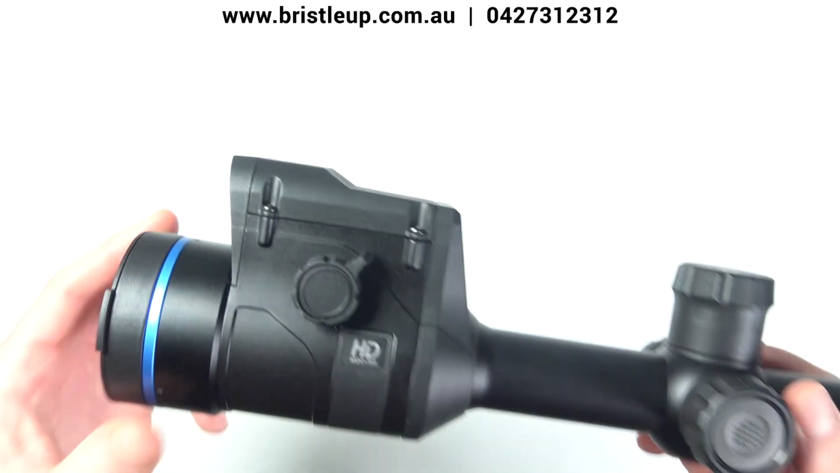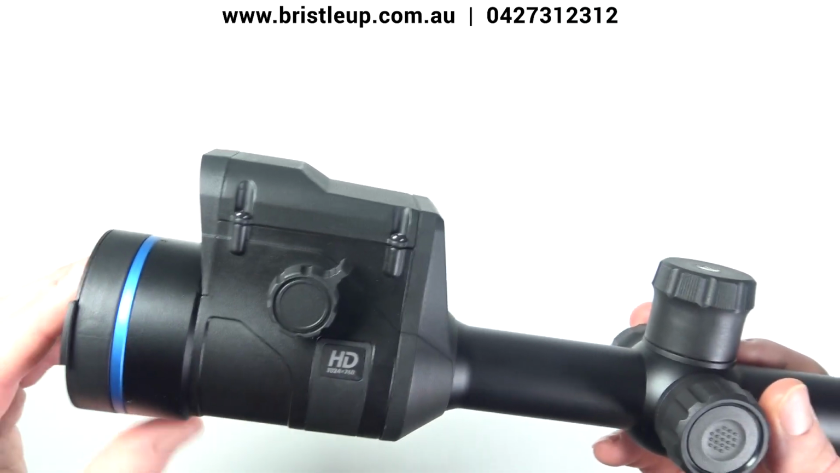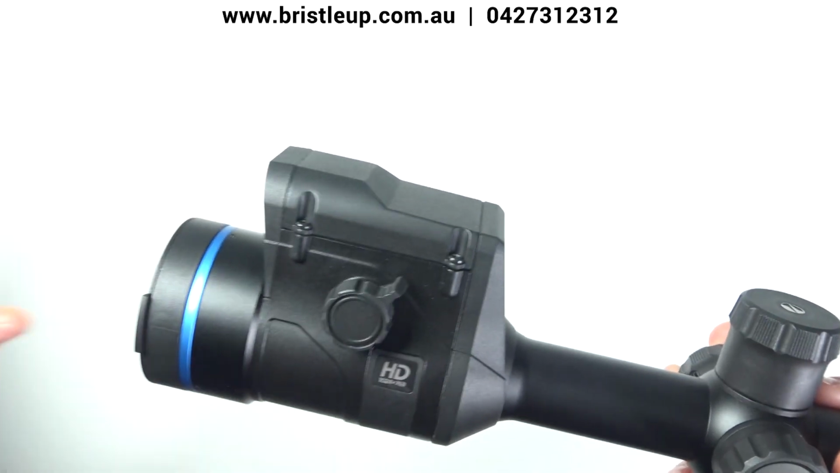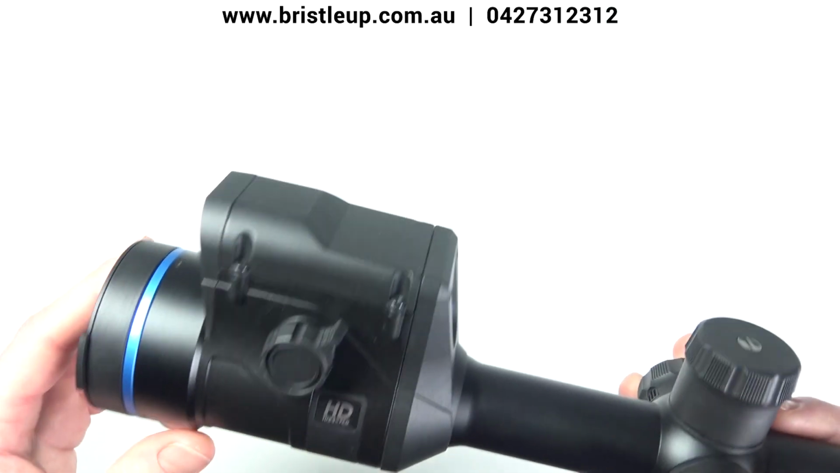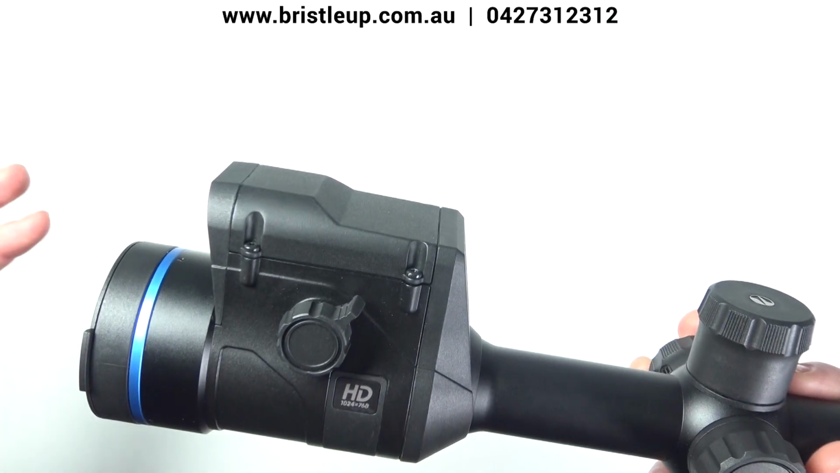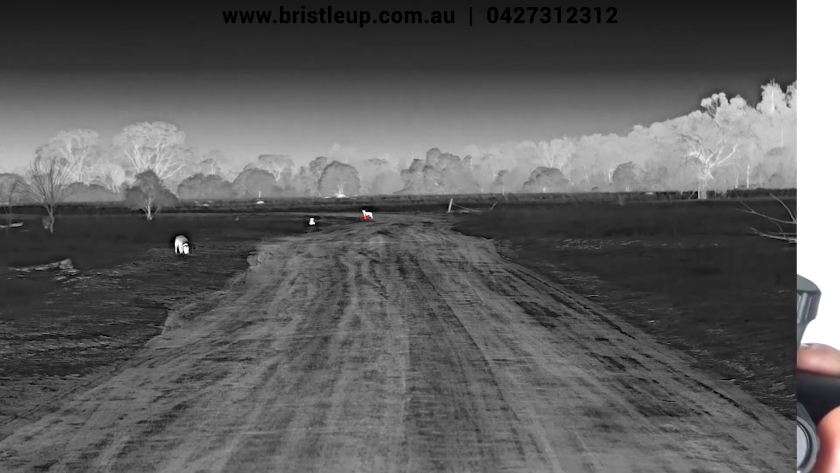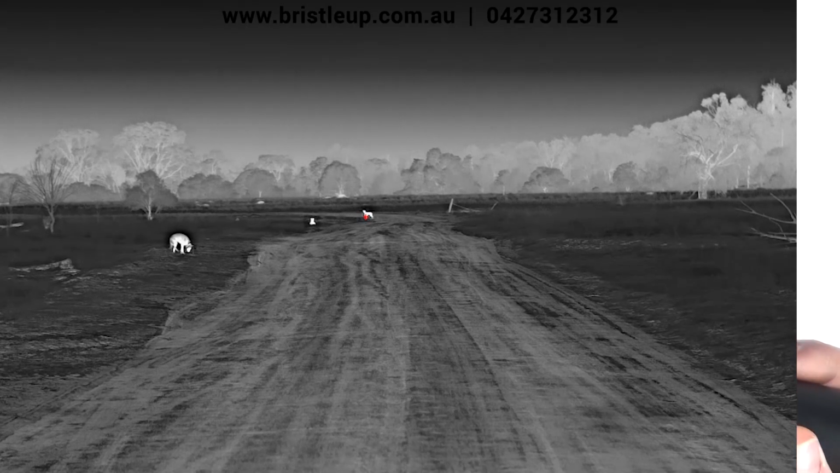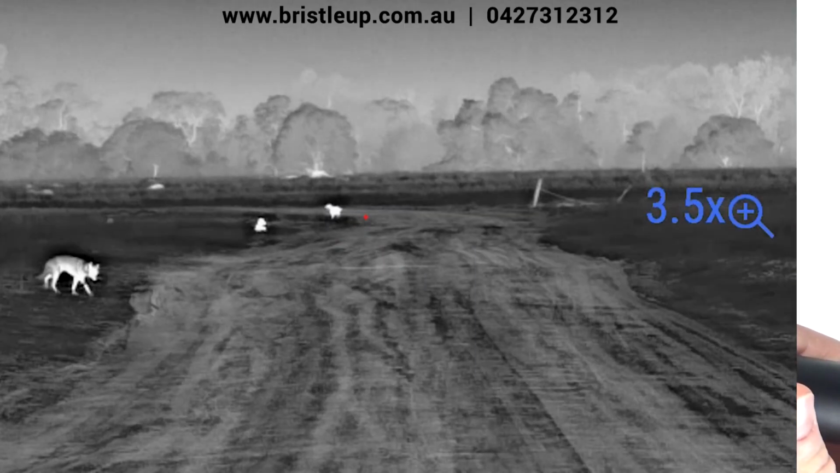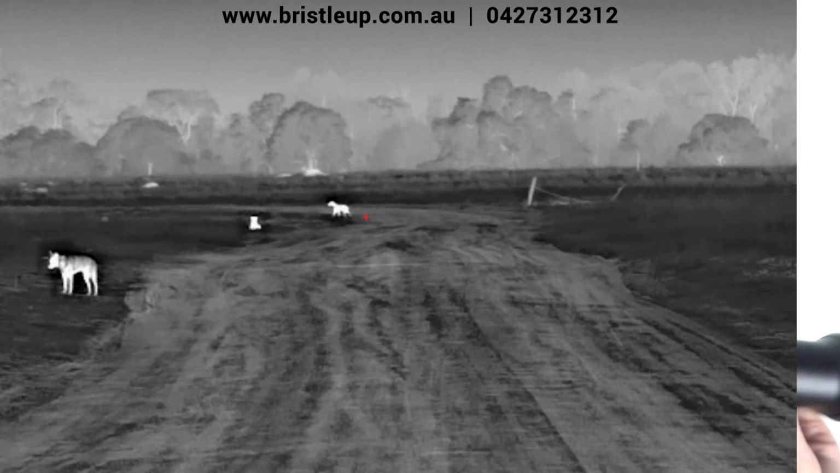Now, there is some pros and cons to having a low base mag, but typically speaking, a pro would be if you're doing a lot of close shooting, whether it be rabbits or pigs or moving targets, having a wide field of view is beneficial for tracking. If you're shooting longer distances, then the con is that the image quality won't be as good because of that lower base mag. But as you can see out to 300 meters, it works perfectly fine. So for the animals that we've got for our image comparison there, I wouldn't be too concerned about that.